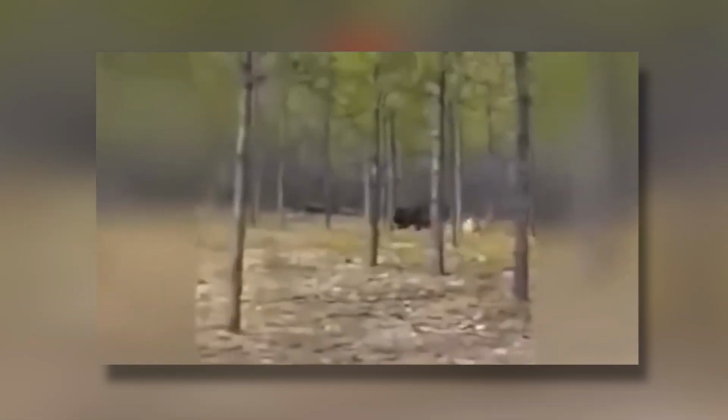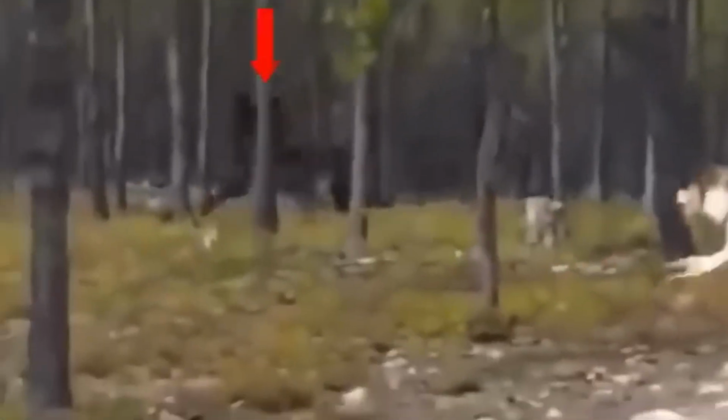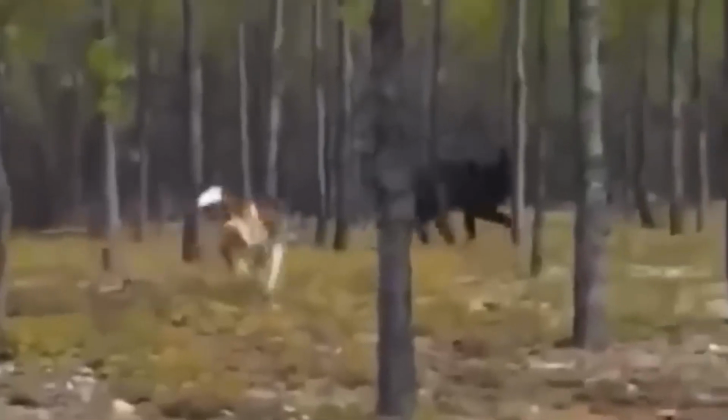huge black creature charged the much smaller dog, and you can tell that this wolf just wanted the dog to go away. He wasn't planning on hurting him. A wolf that big could have easily chased down that dog. I think this is insane. Let me know what you guys think.